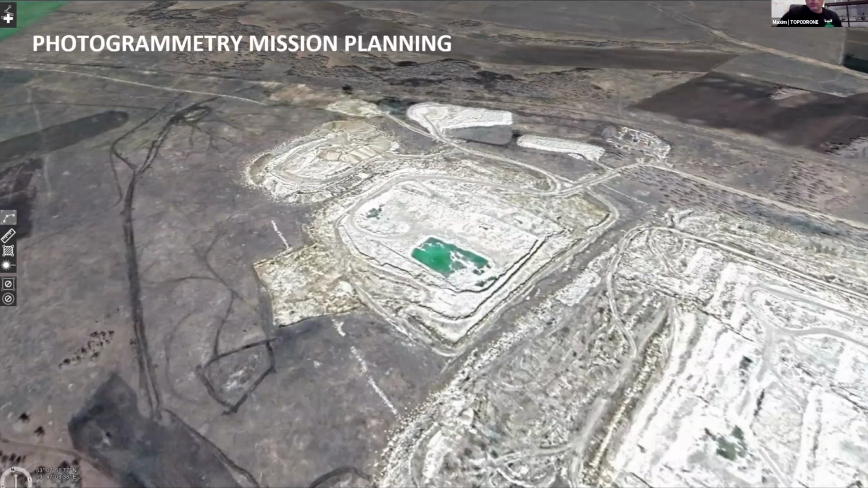What is the source of terrain data you are using for the mission? Do you create custom data, or is public data accurate enough? Okay, it's a very good question. Let me start my part of the presentation, and I will show how to use an additional terrain data set in UgCS.